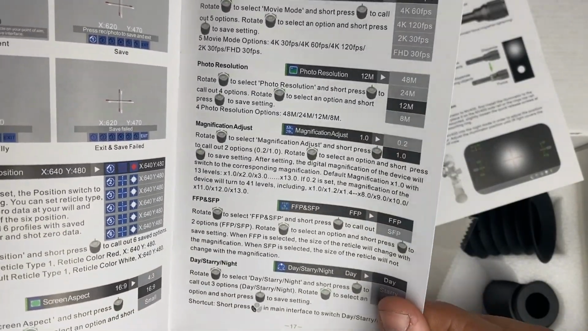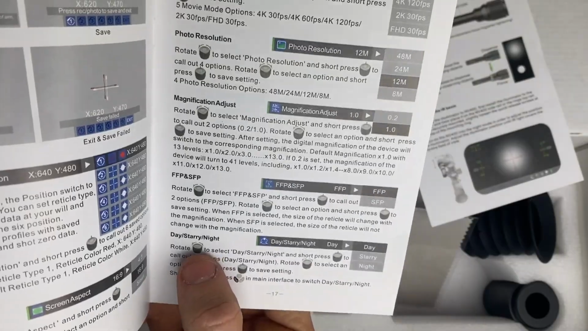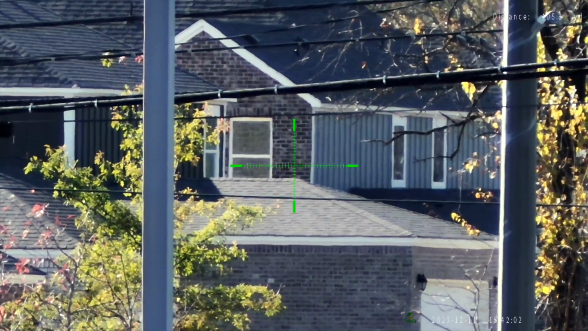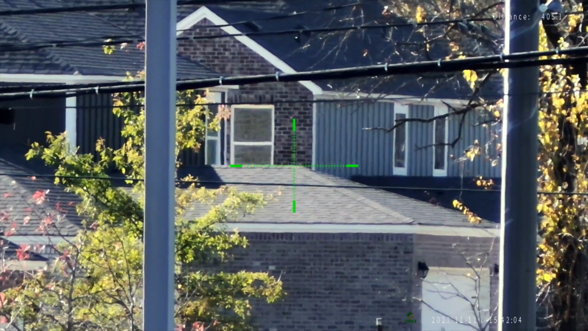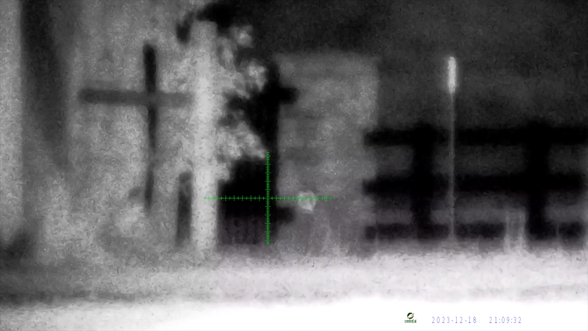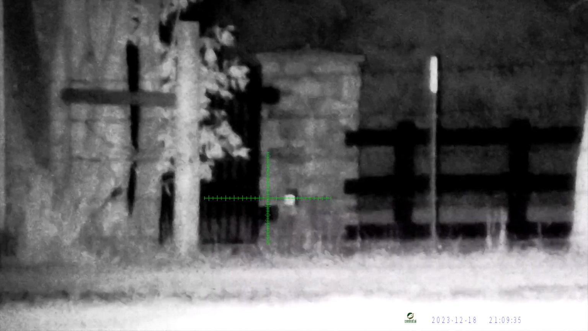It's got a day, starry, and night mode. Daylight is just a normal kind of scope. Nighttime goes black and white. It's not green like military style night vision. It's kind of black and white grayscale.